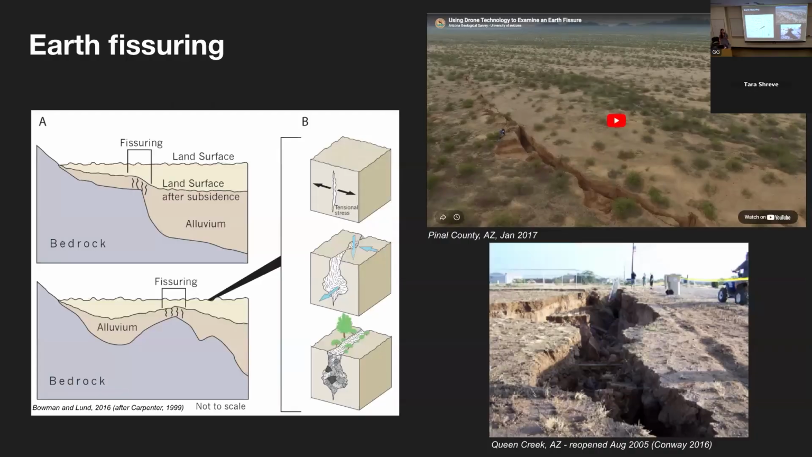This is something that has been observed throughout the western part of the US and also other areas of the world. In particular, in the US, California and Arizona, as well as Nevada, have had issues with hazards related to land subsidence, especially earth fissuring, where you can have these tension cracks that form underground. And when you have infiltration of surface water, this causes these cracks to erode.